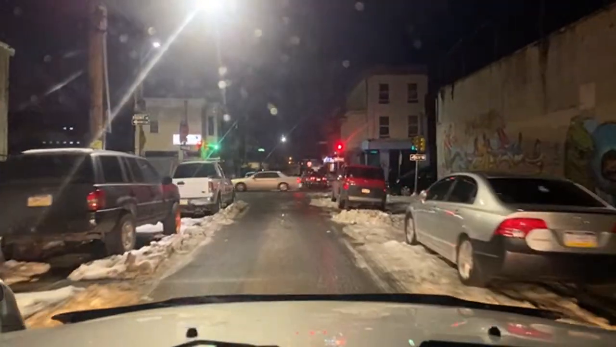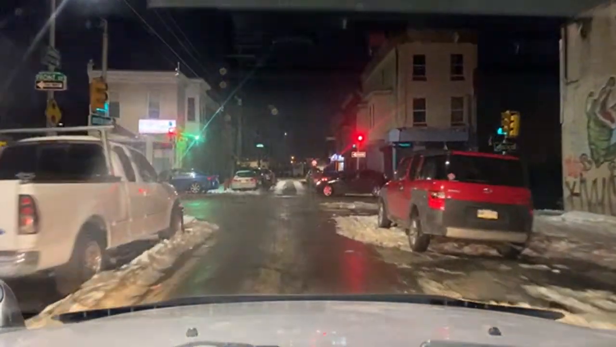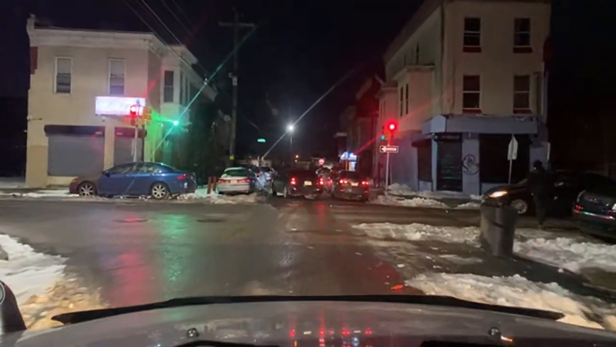What's up? Let's go around. Let's go around A Street. See what the park looking like, because that park be popping.